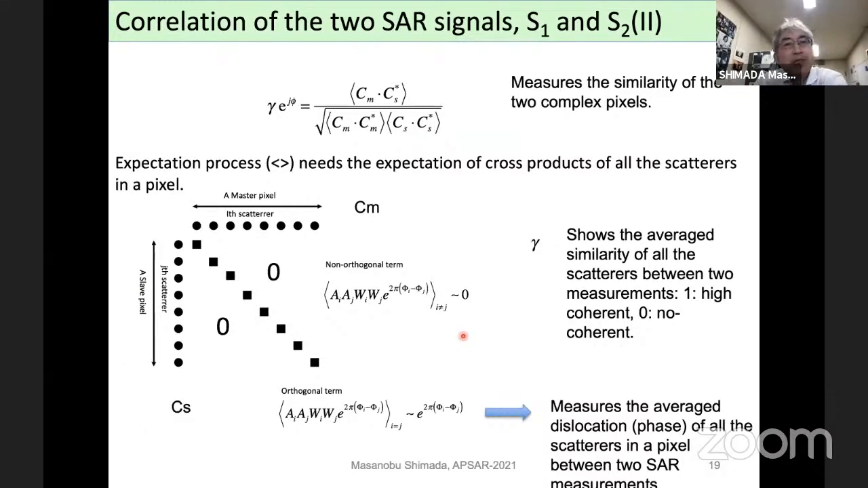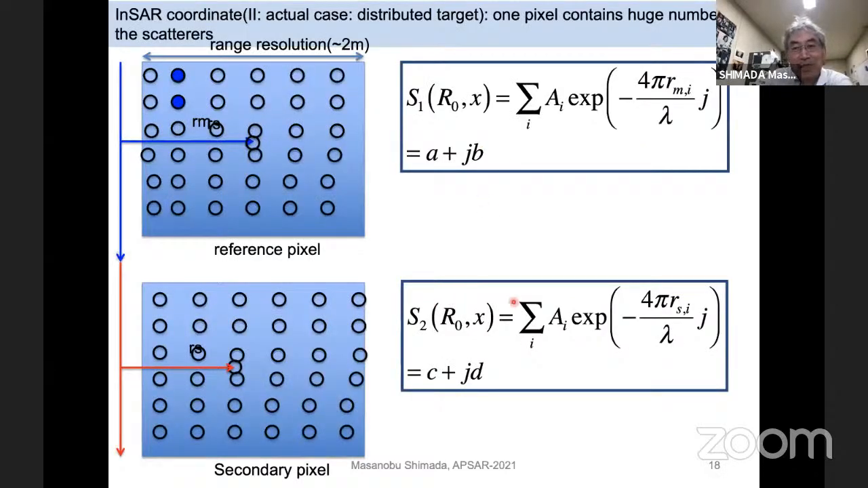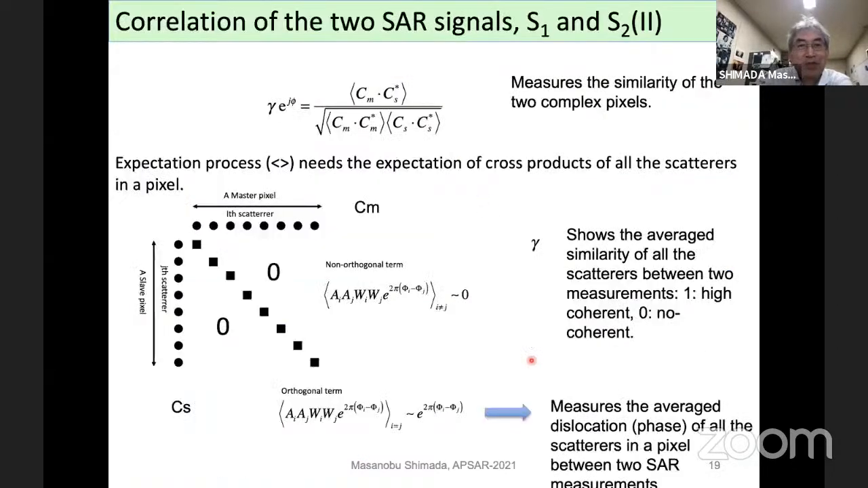The correlation is a key component of interferometry. This is the calculation of the correlation between the reference signal and the secondary signal. And each is composed of so many, 10,000, scatterers.